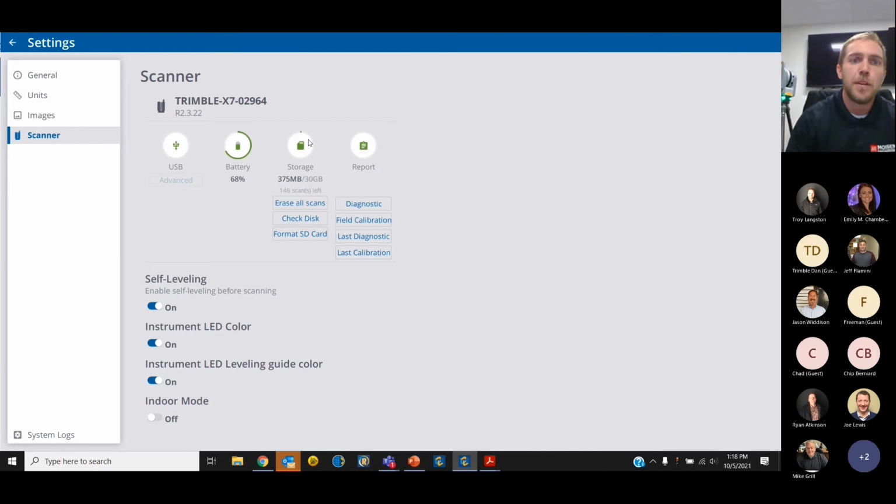In this next tab, each X7 has an onboard SD card that serves as somewhat of a backup for your data that's stored locally on your tablet. Anytime you're connected and scan, all that raw information will be stored on the SD card. Here all we're doing is checking the amount of storage we have left, but we can erase scans, check our disk, and format a new SD card if we need to.